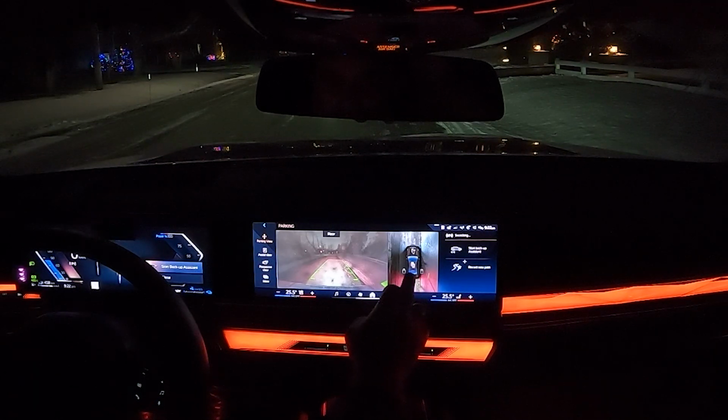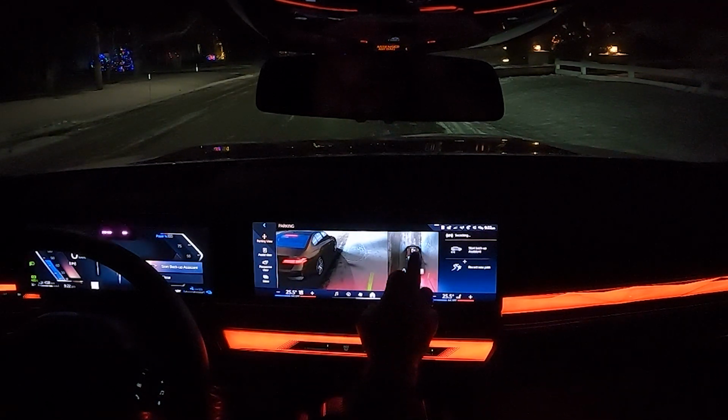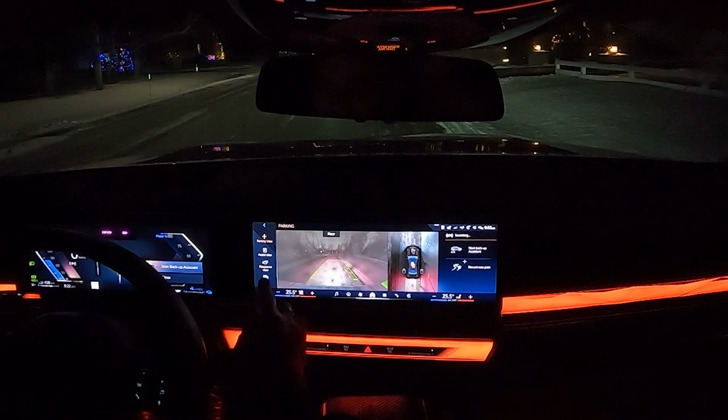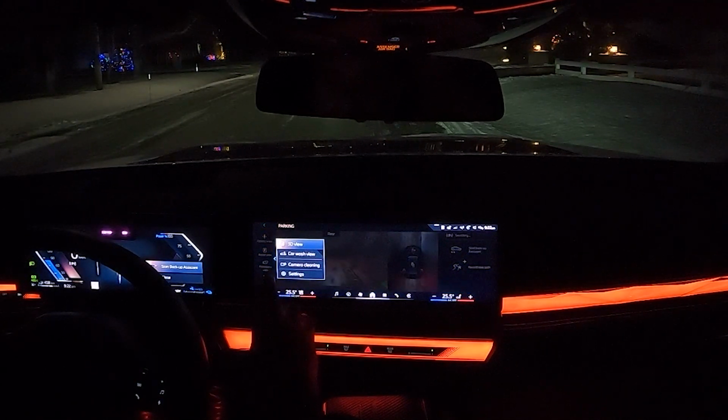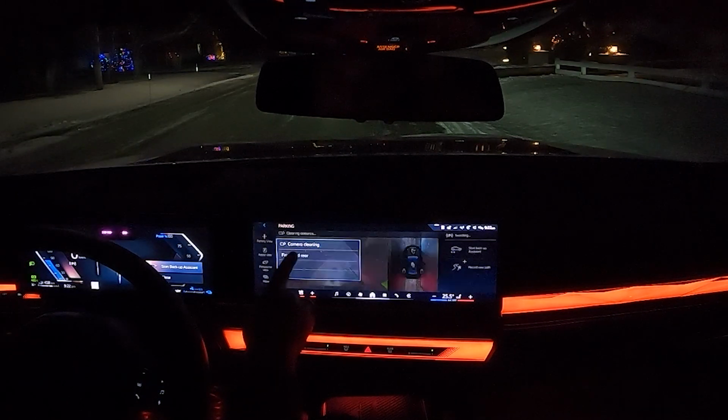And let's go here, and one of the cameras on the side, and you have the 3D view, which is pretty nice. And then you go to the hood as well. So not too bad. I can pretty much see fairly well here. Let's go to more, and we have the camera cleaning. So let's do that. Let's go front and rear.